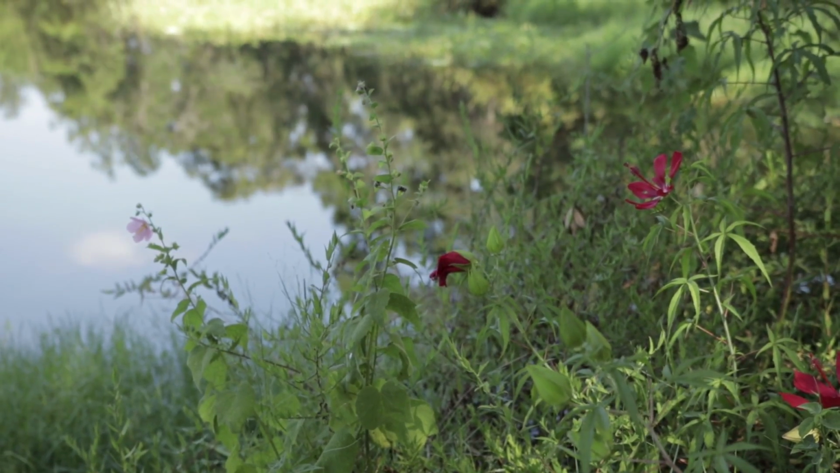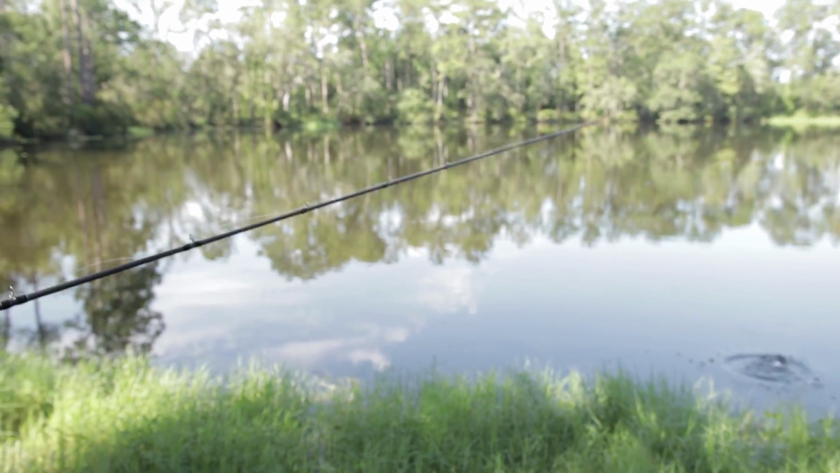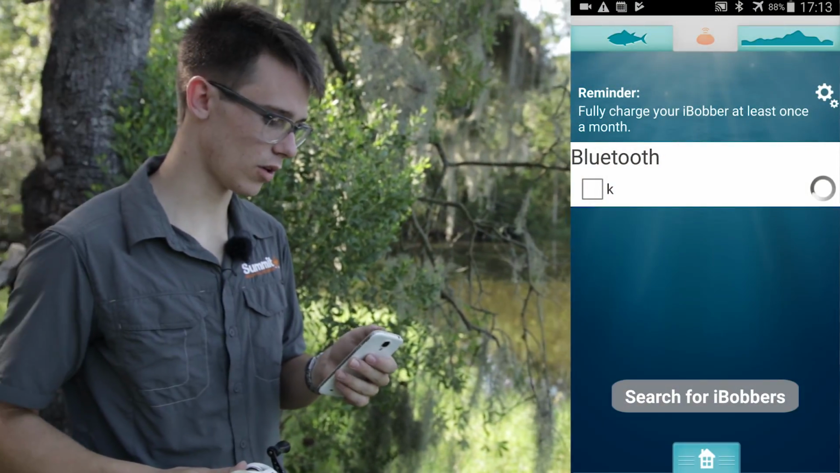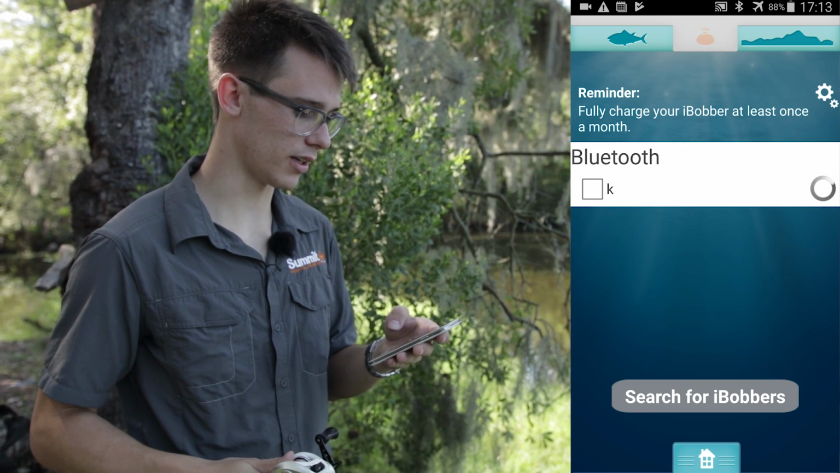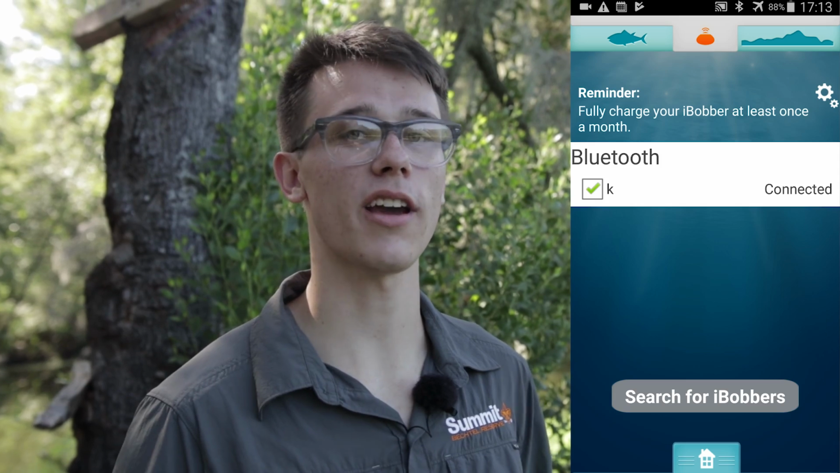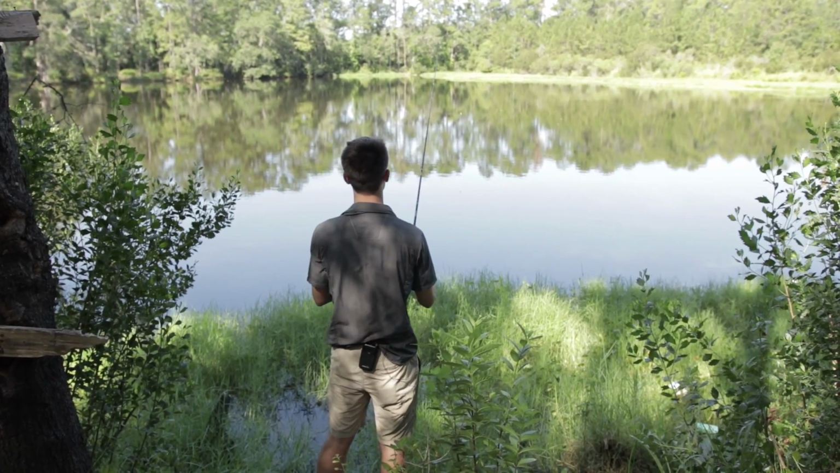You wanna cast it out a short distance to turn it on. Go into the app, find it on the Bluetooth, tell it to connect. When it comes to the iBobber, there's 2 different modes for scanning. You've got one for looking at fish and then one for looking at the contour and structure of the bottom of the lake. Let's cast it out now and try to scan for fish.